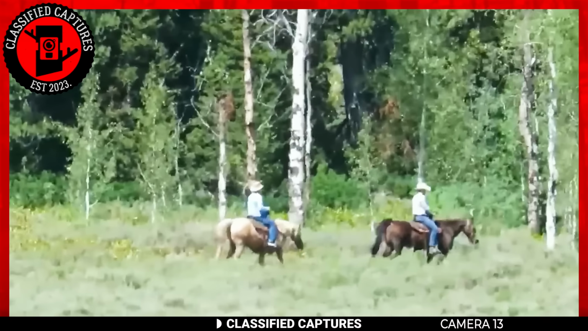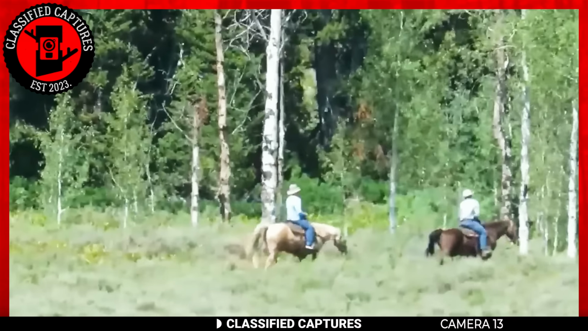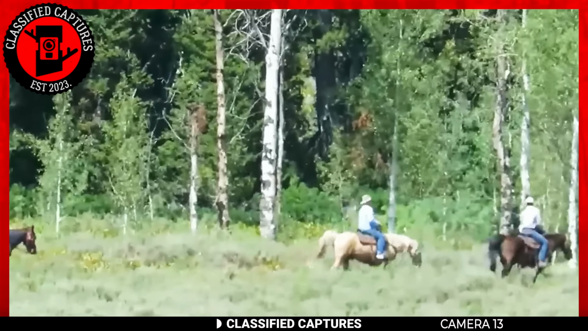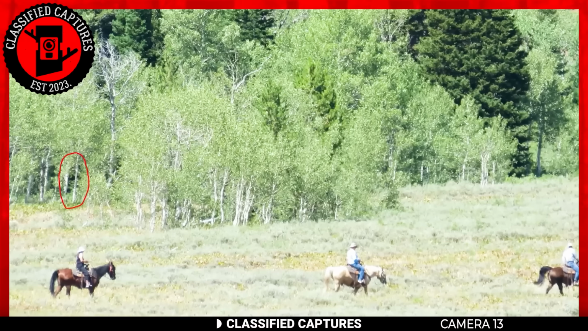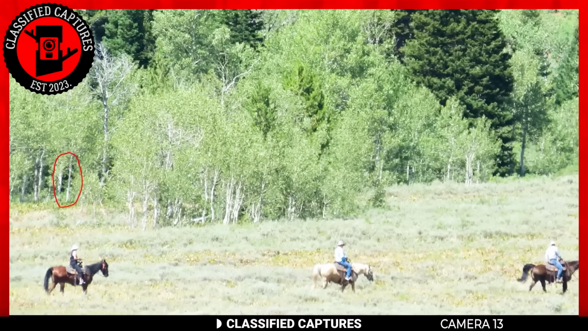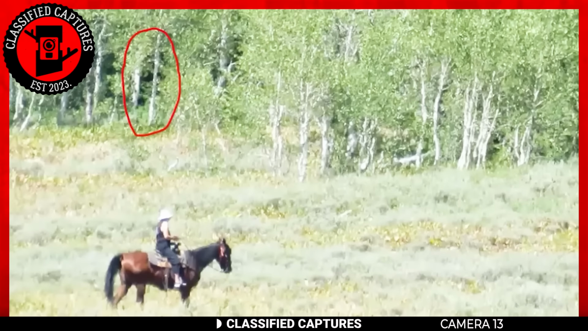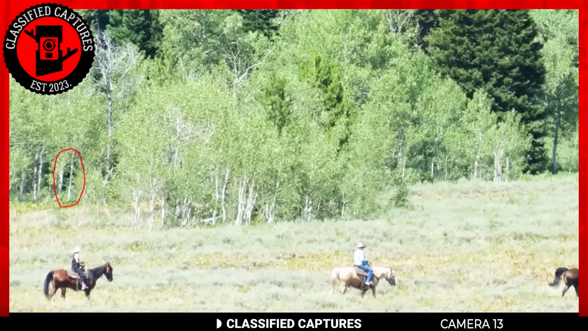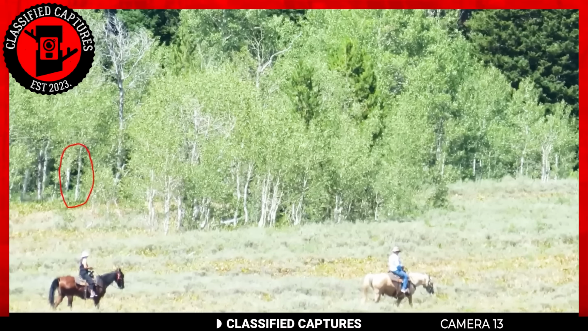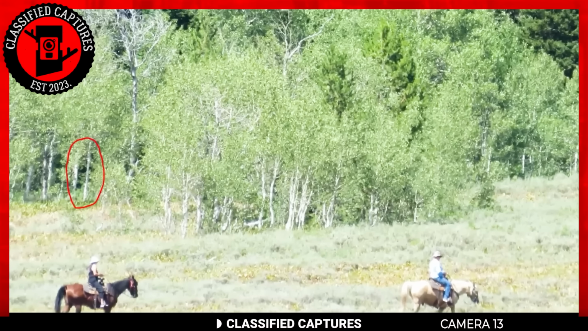The presence of the creature caused the horse her husband was riding to grow restless and behave erratically. The woman, filled with shock, silently locked eyes with the creature until it vanished into the depths of the forest. She doesn't know how she survived, but it was one of the scariest moments of her life. What would you have done in such a situation? Tell us in the comments section.